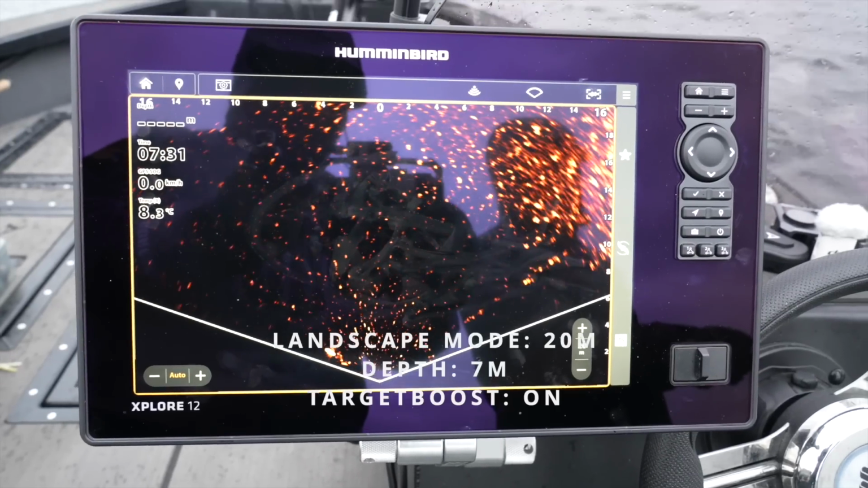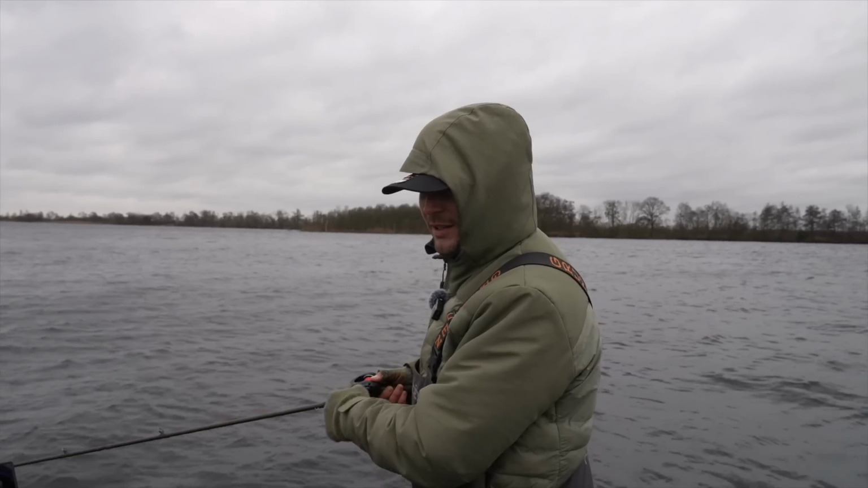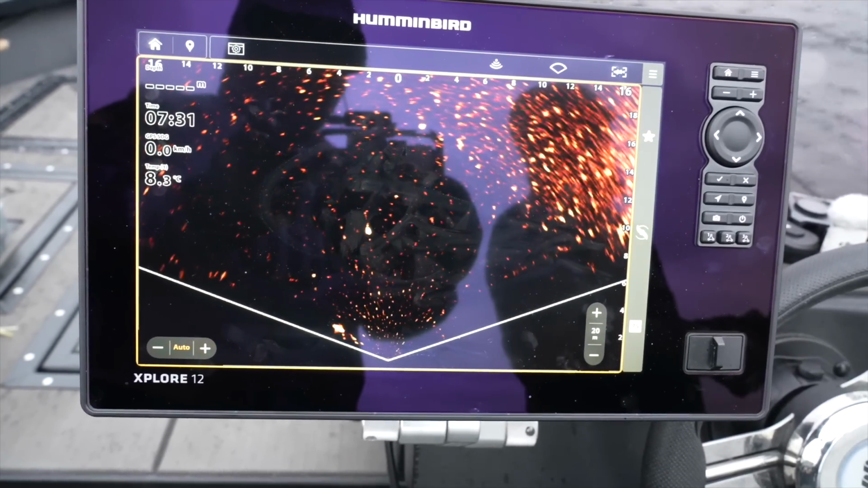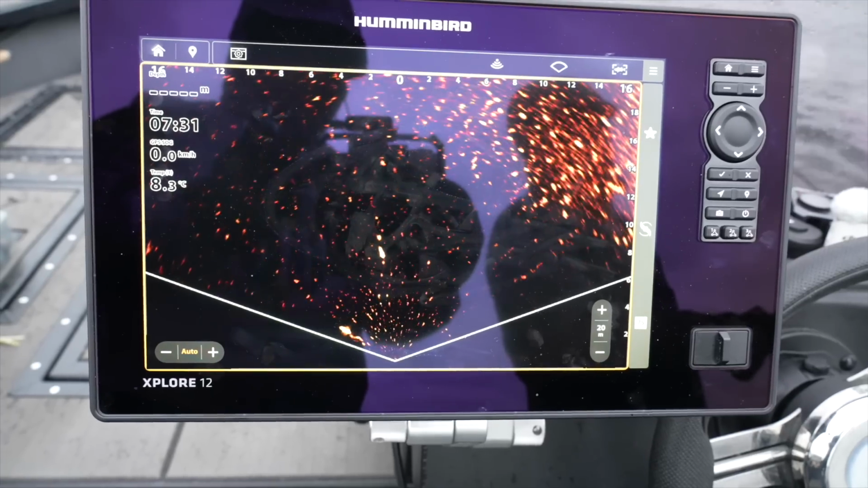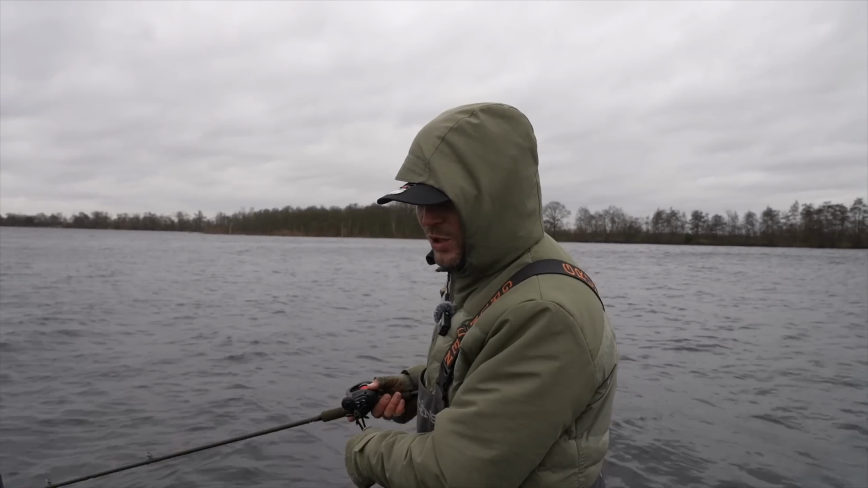Oh yeah, it's coming up already. Oof, this is so much better. So much easier, because in the previous spot we were fishing at like 1.5, 2 meters deep, tops, with a lot of vegetation and stuff on the bottom, trees. But this is so much better. Oh, look at that.